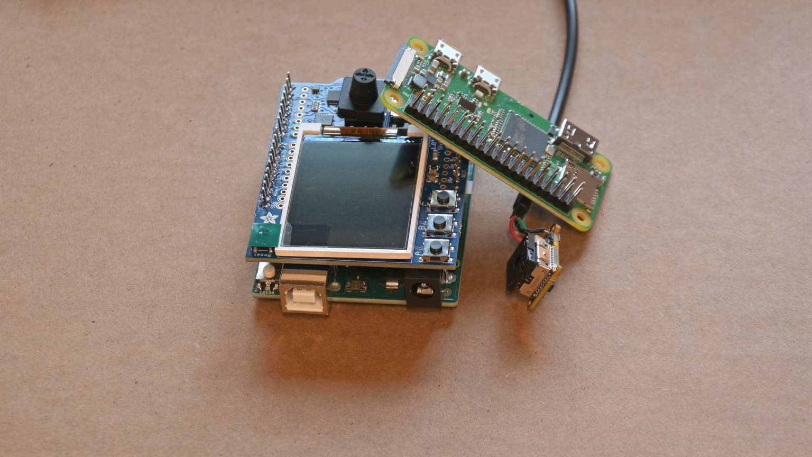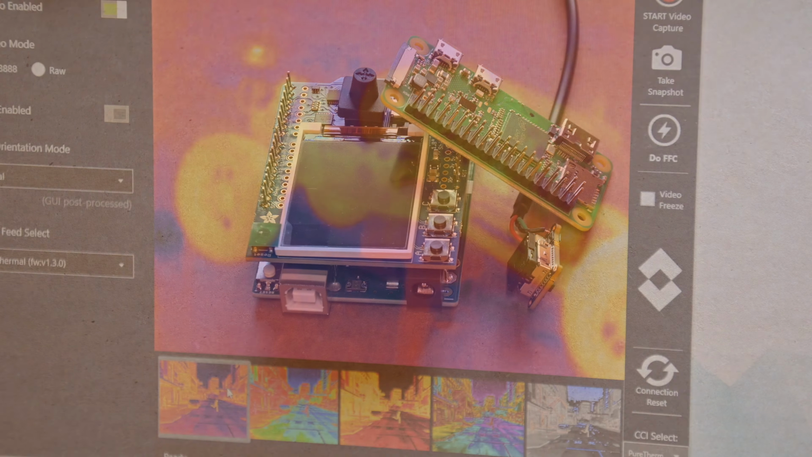So what I'm going to do now is set the laptop up, plug this thing in, get the Flutter Lepton app up and running, and get the camera up on the laptop, and we'll fire up the Kraken and see if we can watch the thermal image display. Maybe I'll find out I have a bad bearing in there somewhere.